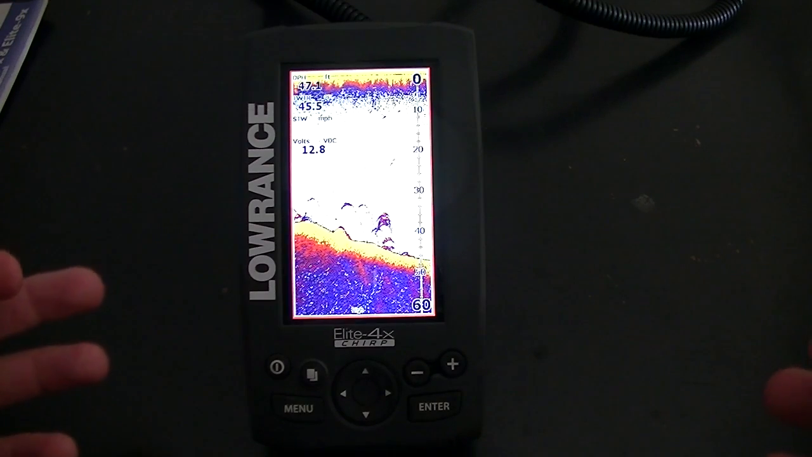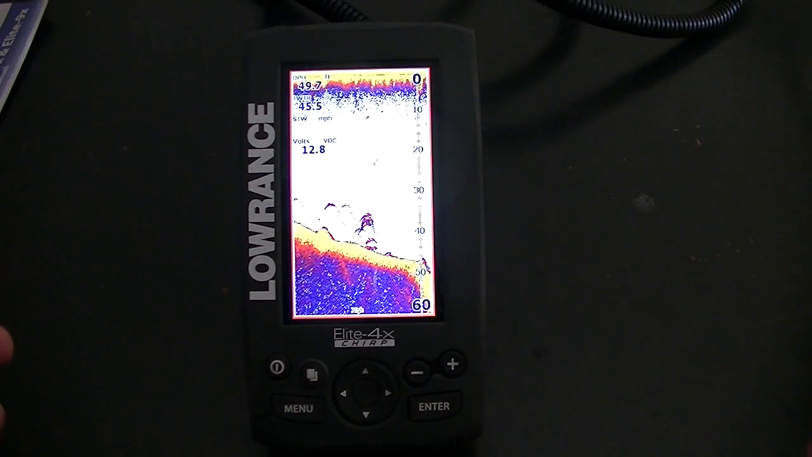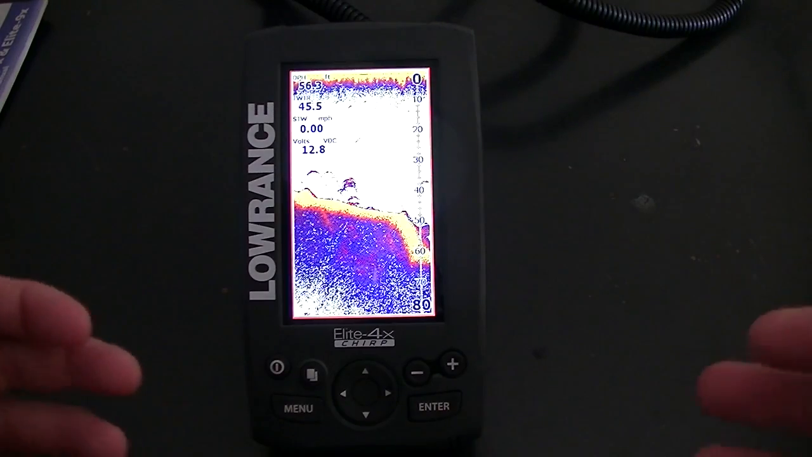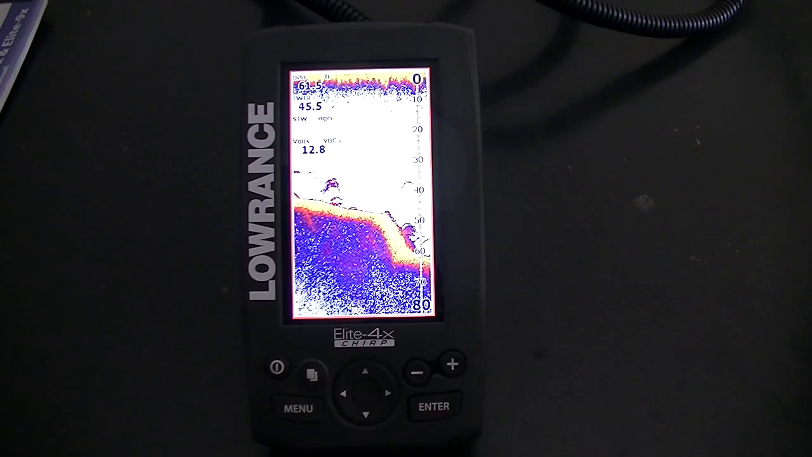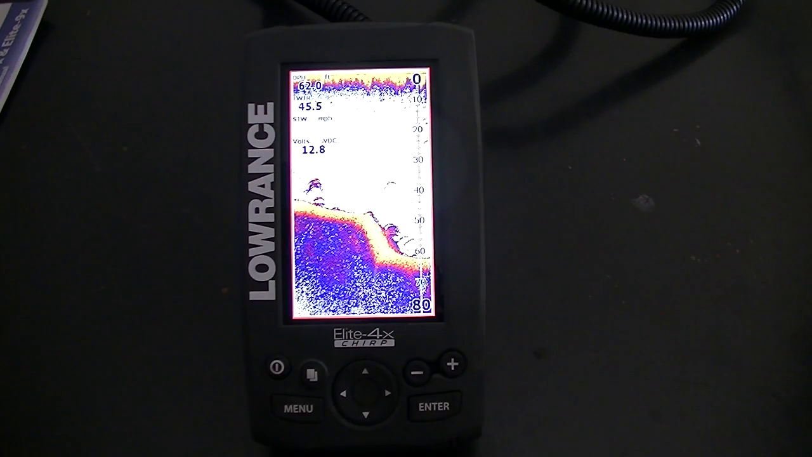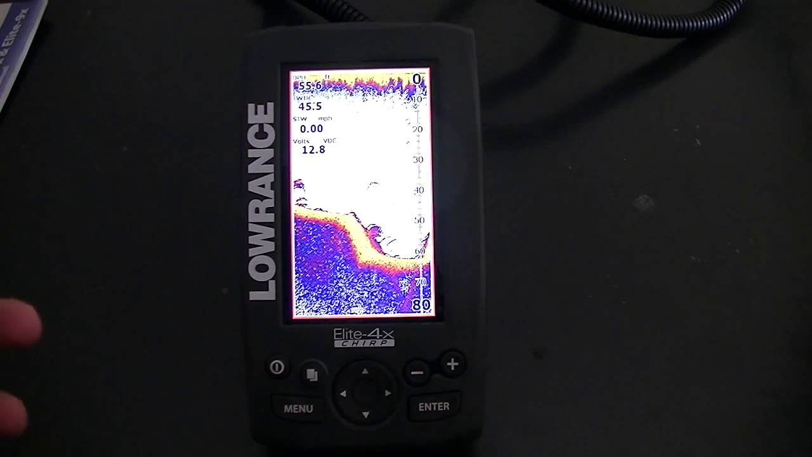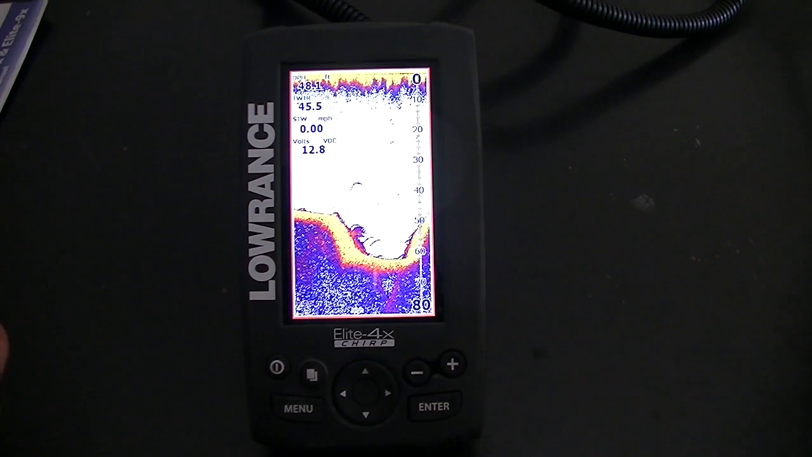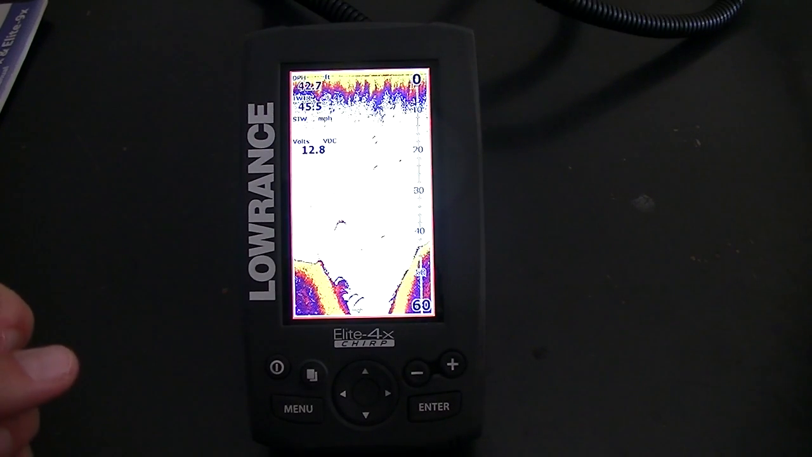The next one will go over what a fish looks like on there, what could possibly be a fish, which ones are more than likely bass, which ones are inactive, which ones are probably more active, and which ones are probably not bass. And then after that we'll go over what the cover is. Is it grass, is it rock, is it a bush, what is it?